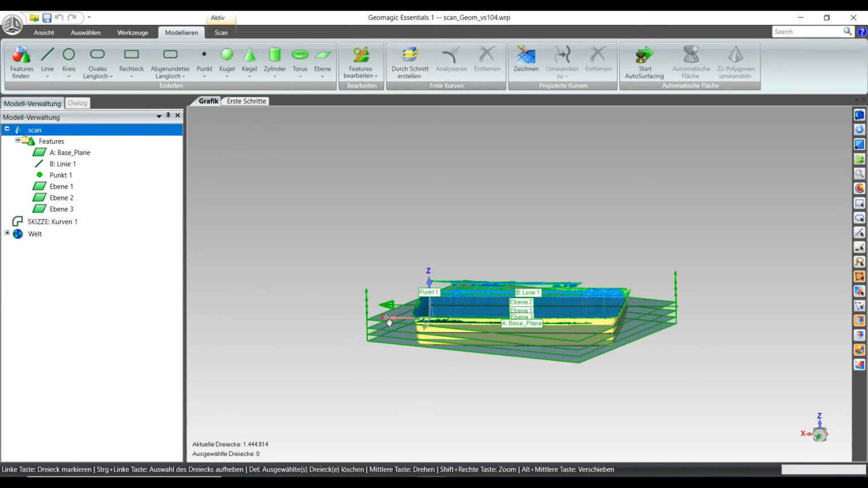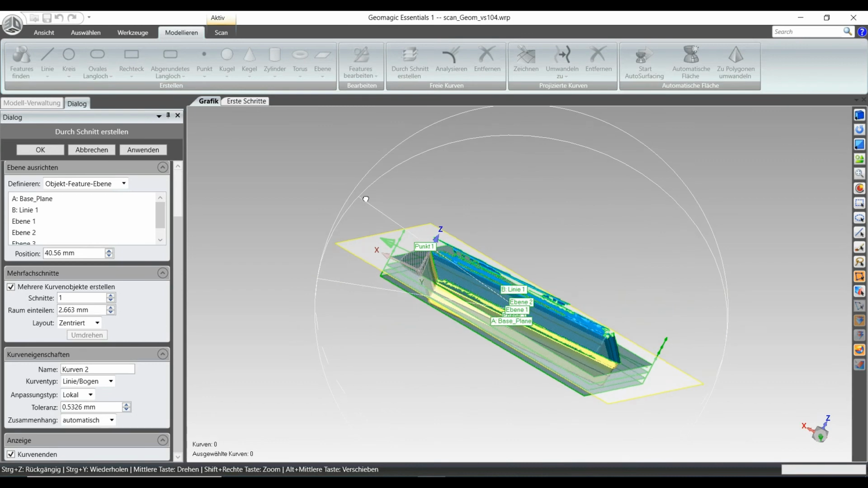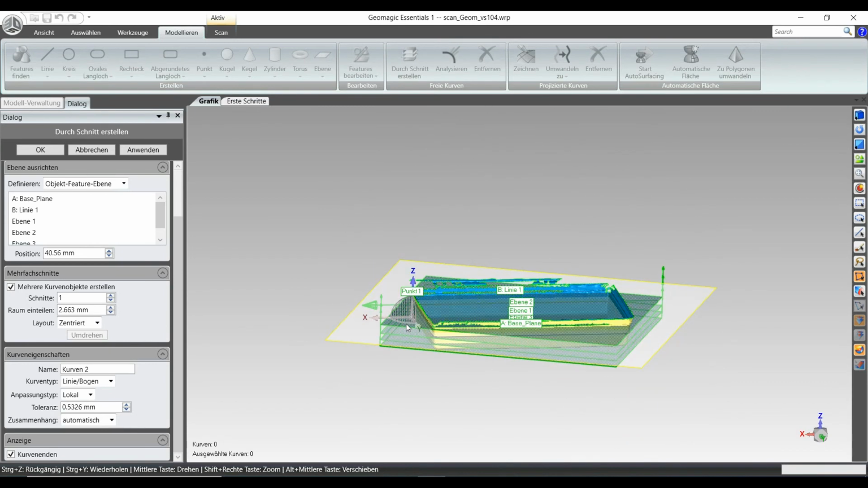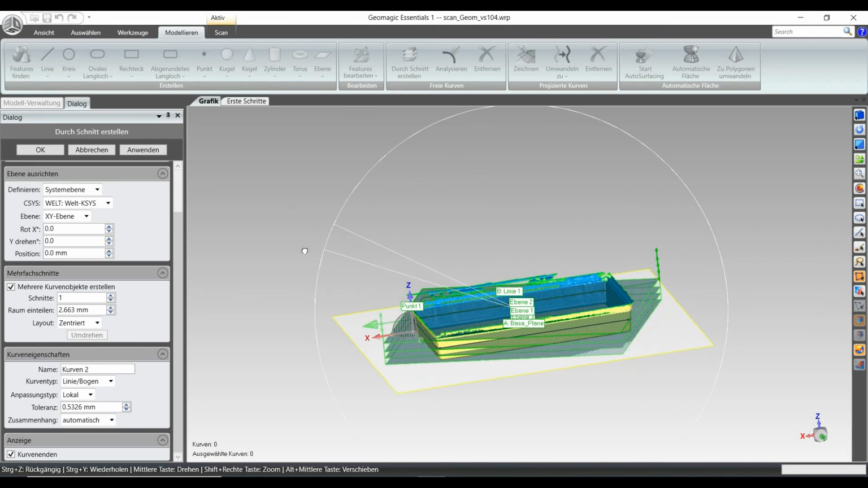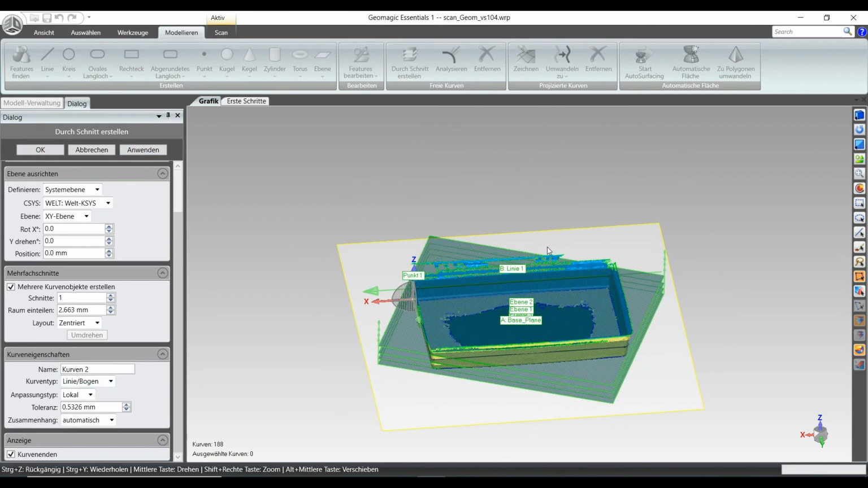So I'm going to create the same stuff again. Let's say first on the upper area the same should be done as well, lines and bows. That's absolutely fine. Let's create the cutting line.